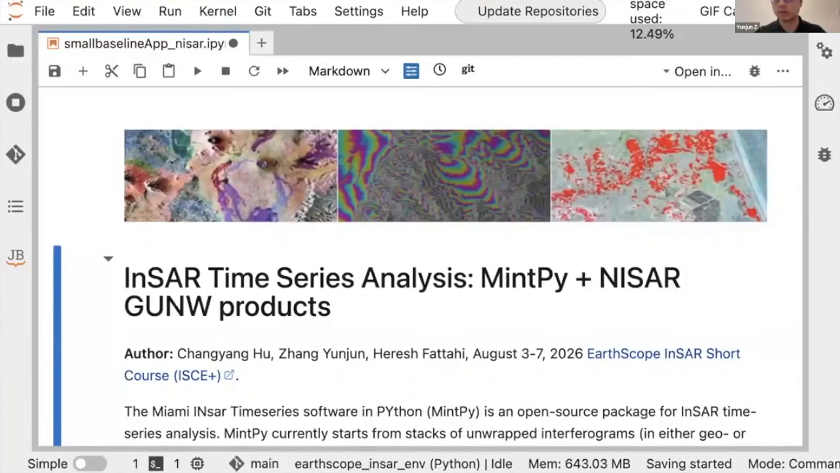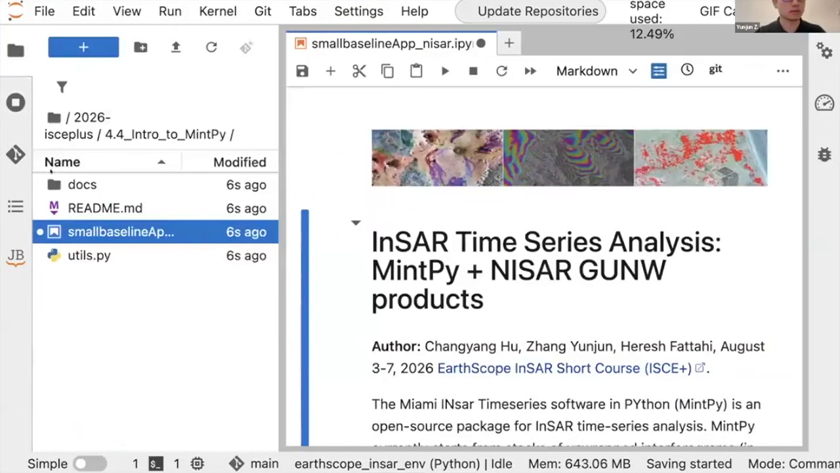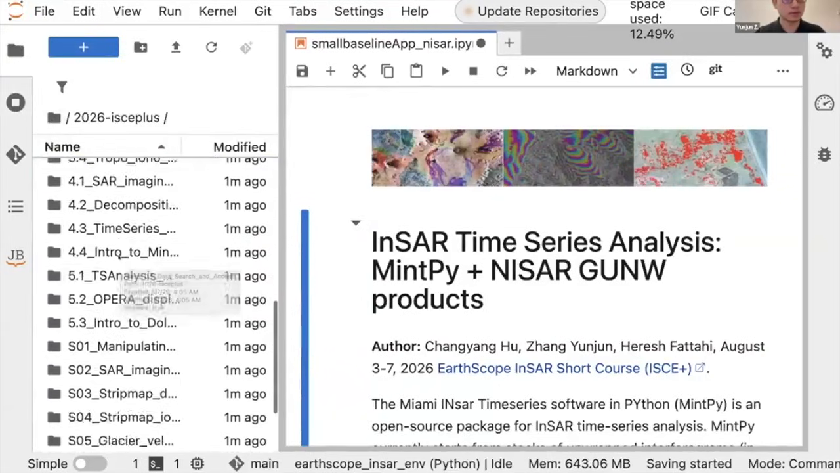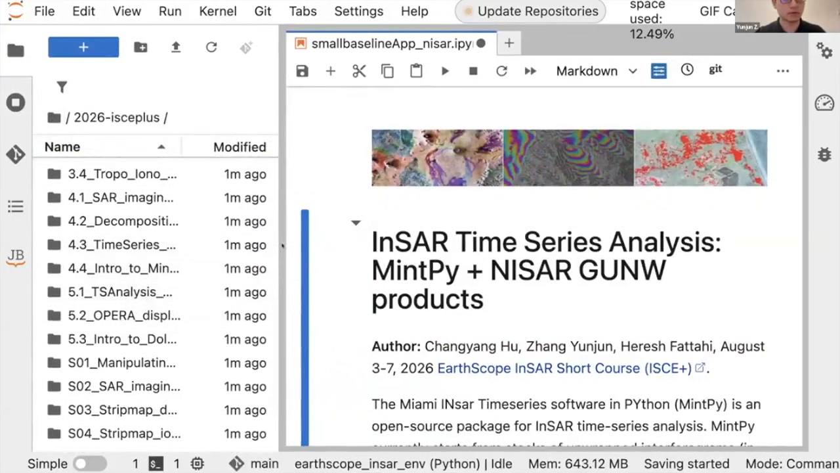Can you see? Yes, we see your notebook. Can you show folks what folder that's in, just to make sure? Yeah, right. If you go here to the ISCE+, we are now in folder 4.